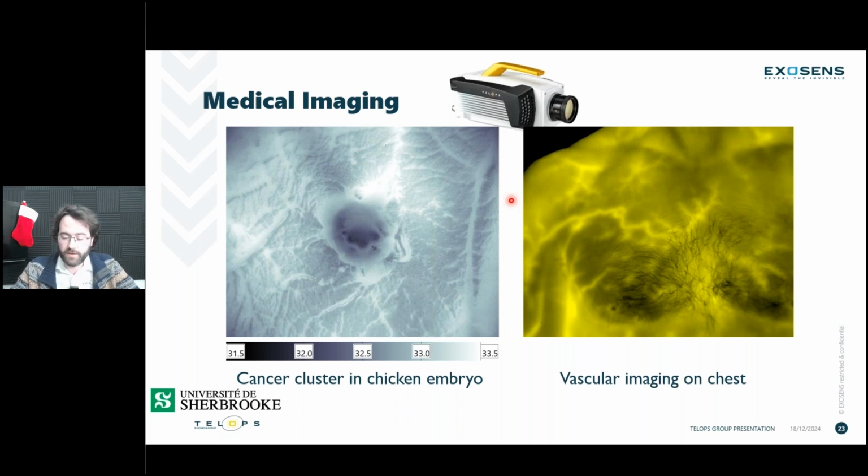There's research being done, and there are some great measurement campaigns that we're looking into for 2025. So once again, keep an eye out for this. There's some great images, great data that should be coming out in 2025 for medical imaging. So if you're interested in this field, please let us know, and we'll probably have some very interesting data to share with you.